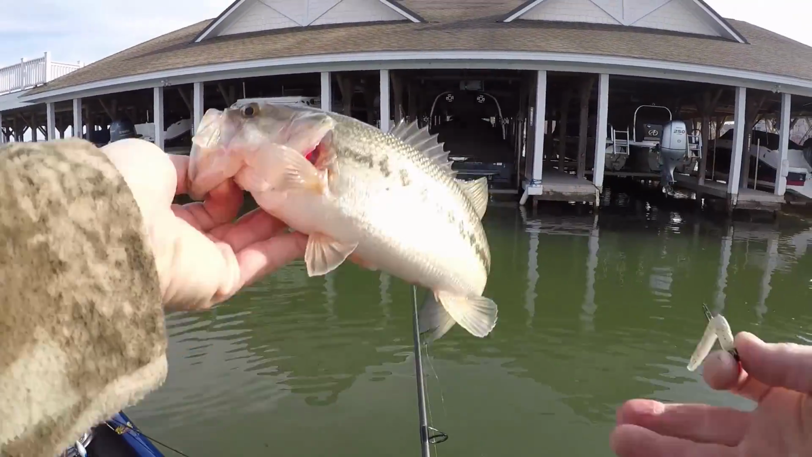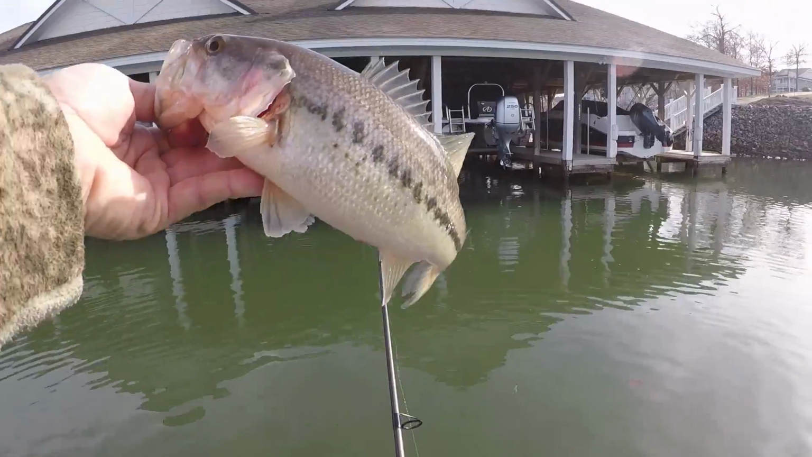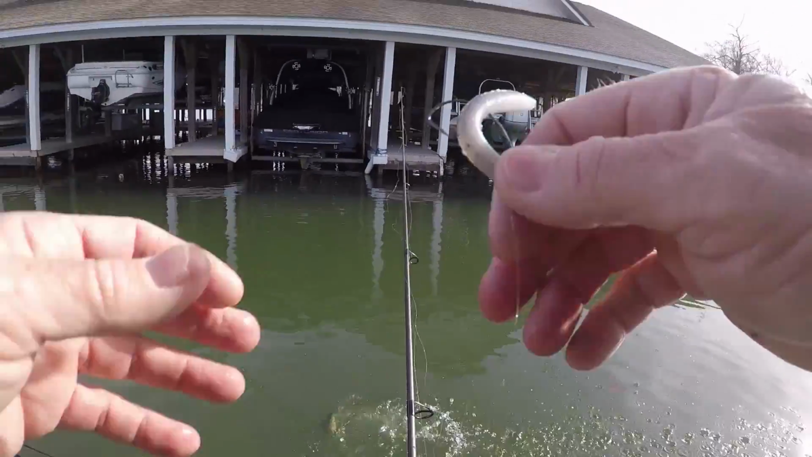Now guys, this is the average size you catch on this lake, 12, 14 inches. Now I've been catching some nice ones. Y'all been watching my videos. I've caught some nice bass.